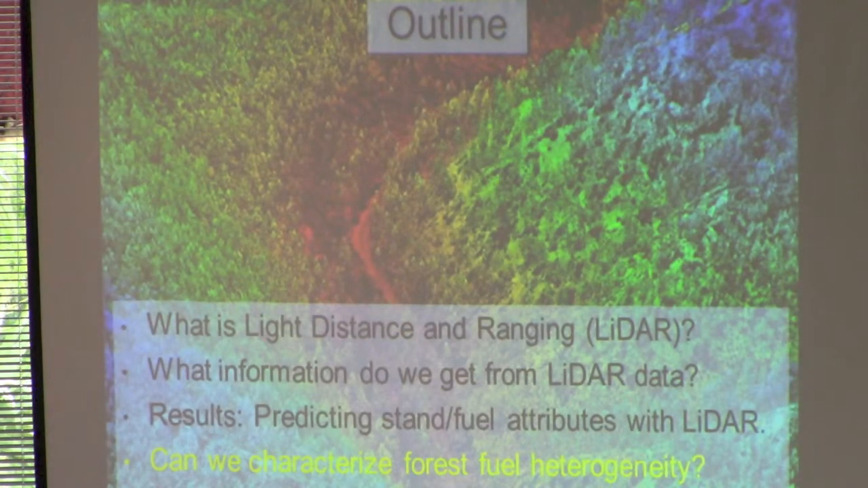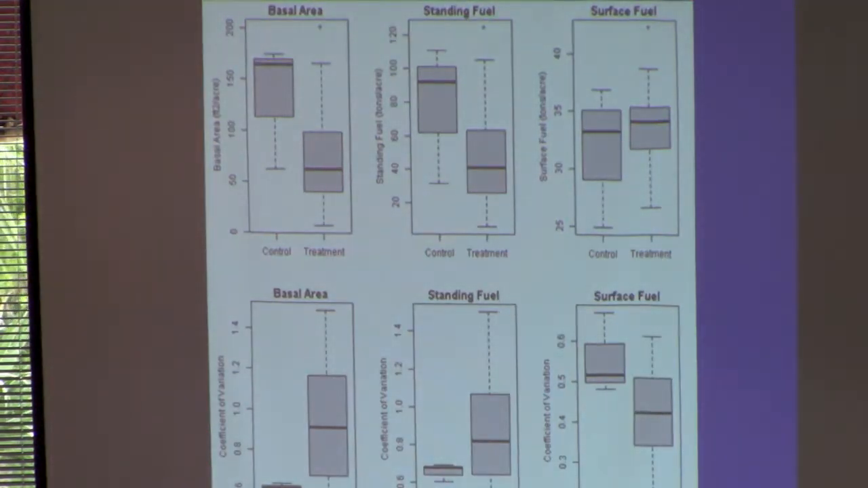And then to get at this final question, can we characterize forest fuel heterogeneity, both in standing and surface fuels, with LiDAR? Here are some box plot comparisons. First on the left is basal area, this was my response variable that was driving the model.